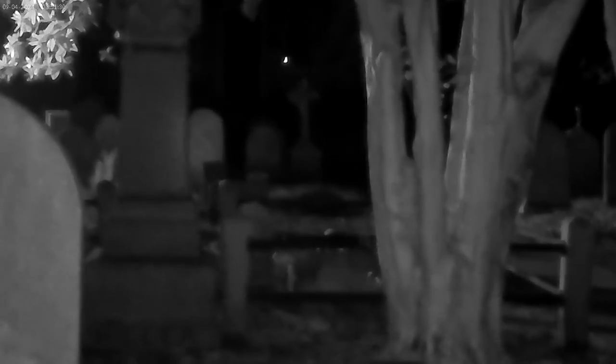And then definitely want you guys listening in on those spirit boxes, and we'll see what we can get. Again, usually within 5 minutes or so. If we're not getting much, we'll zoom in. There is a building back there that you might be getting a little bit of a reflection off of. But it looks like that's as far as that zoom will go.